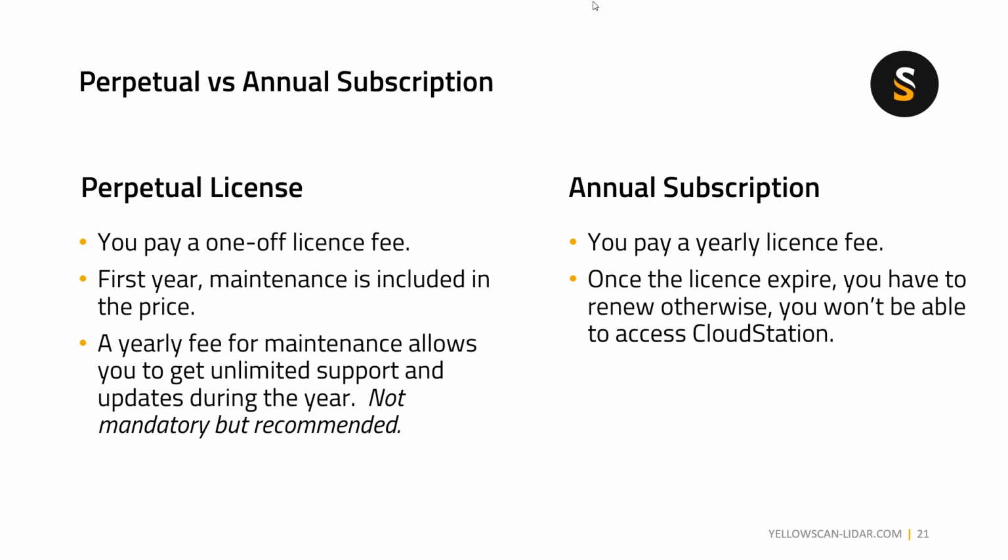Having said that, once the license expires, you can subscribe for the next year, and you will continue receiving unlimited support and updates again. So that is the difference between the perpetual license and the annual subscription for the YellowScan software.